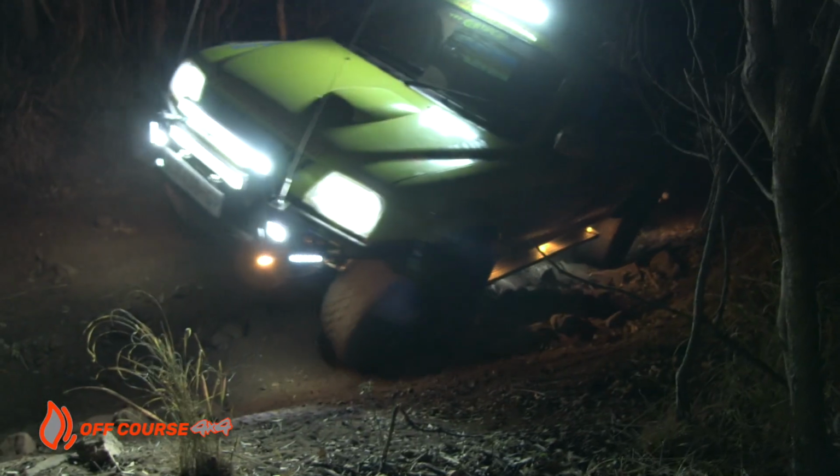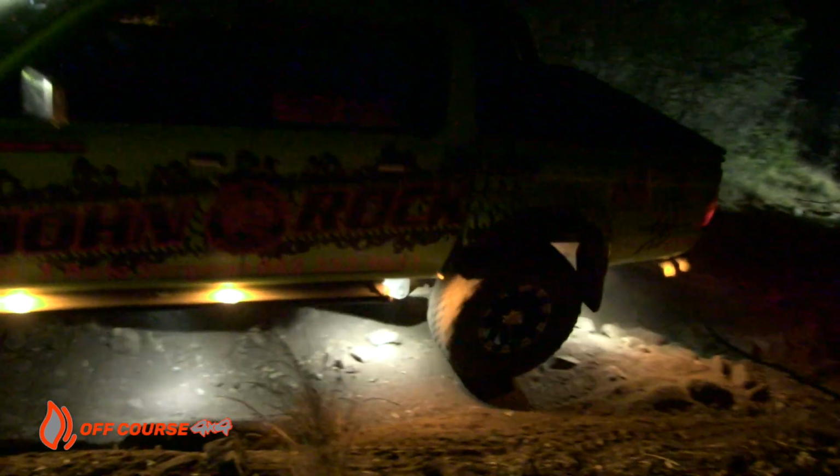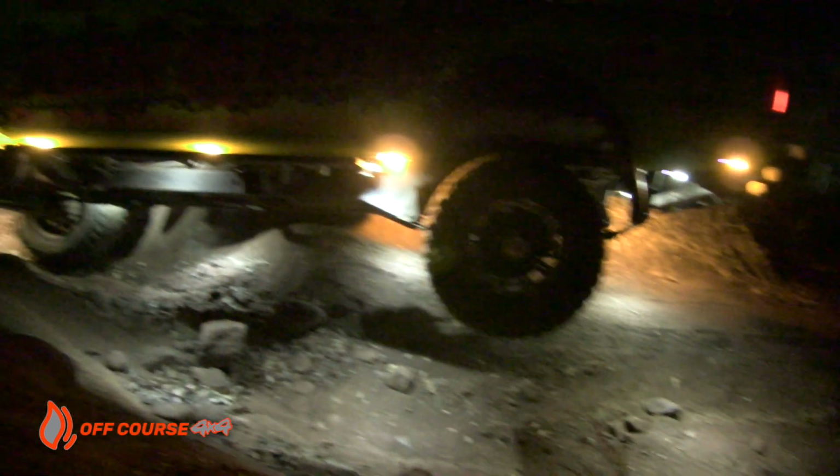The rest of the convoy follows suit as we see huge wheel lifts as all the guys drive this cross axle with ease.